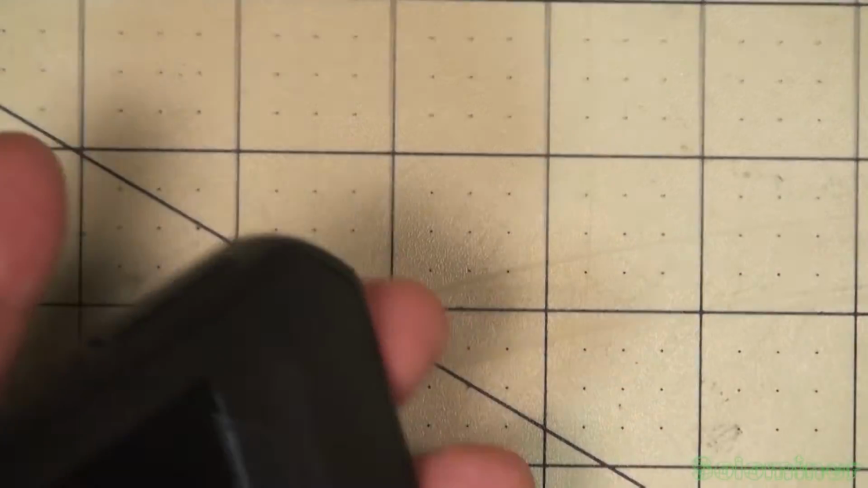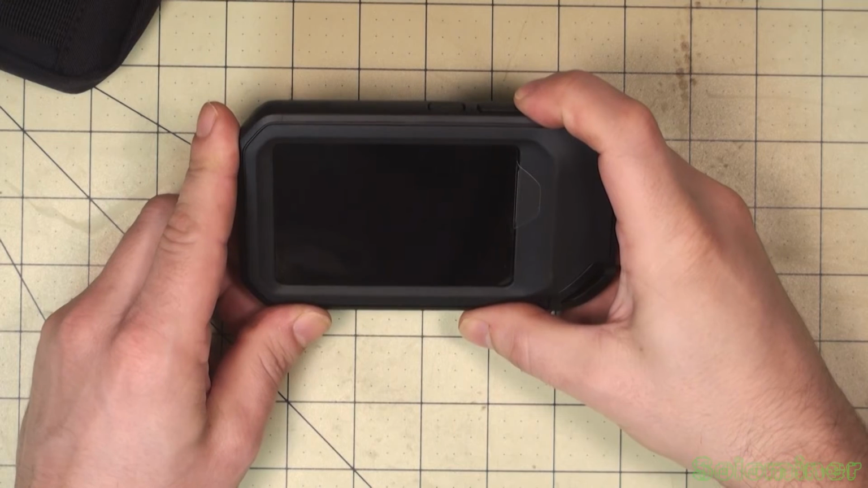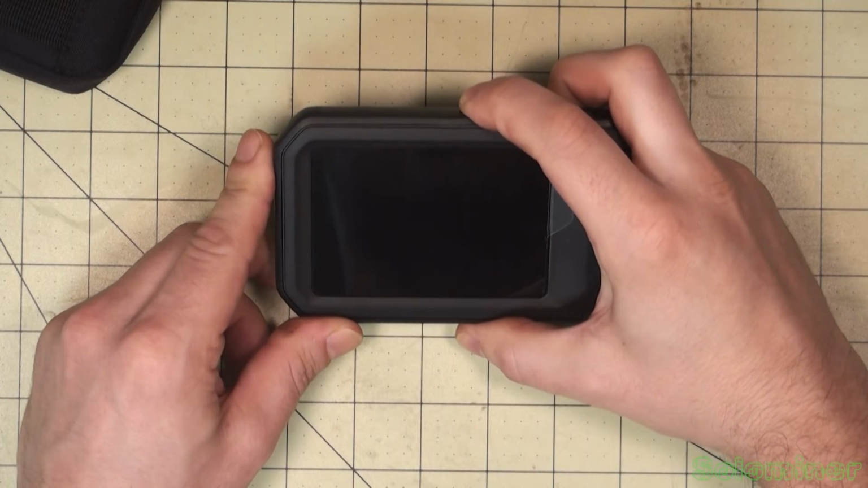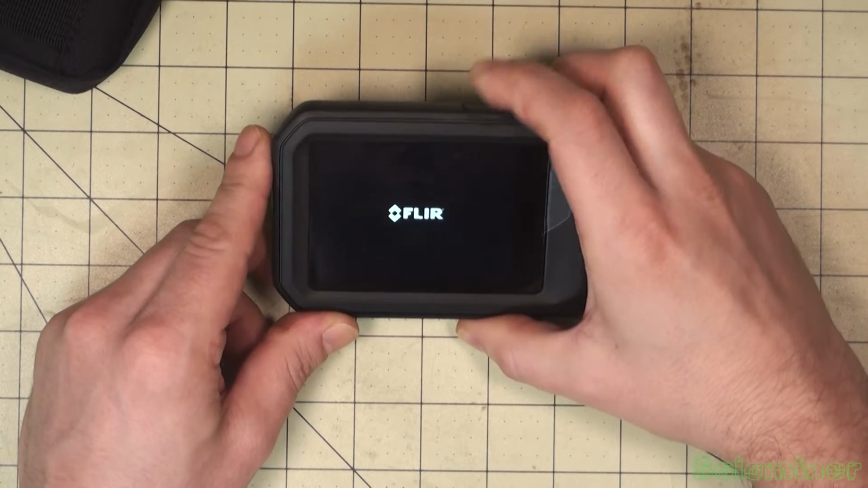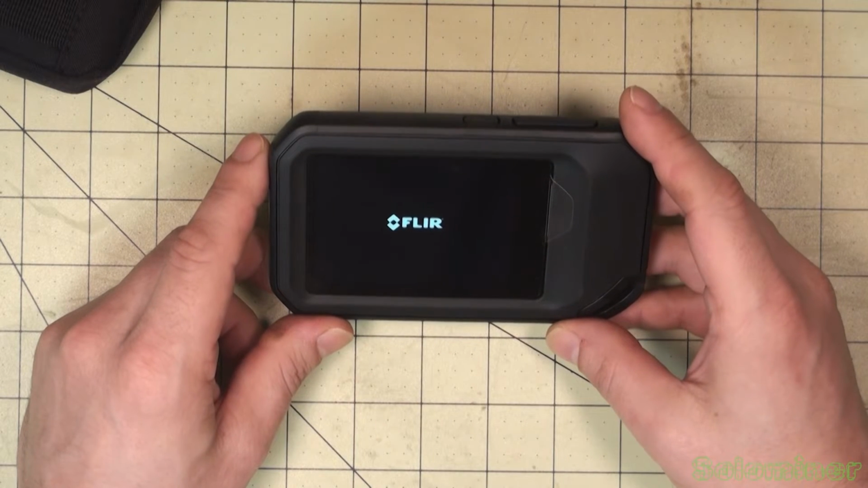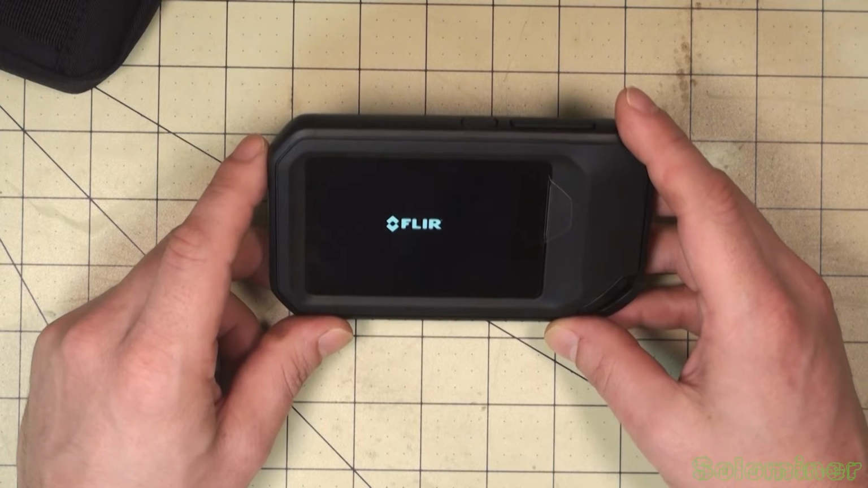Let's turn it on. Oh, wrong button. There's that classic FLIR. Forward-looking infrared is what that stands for.